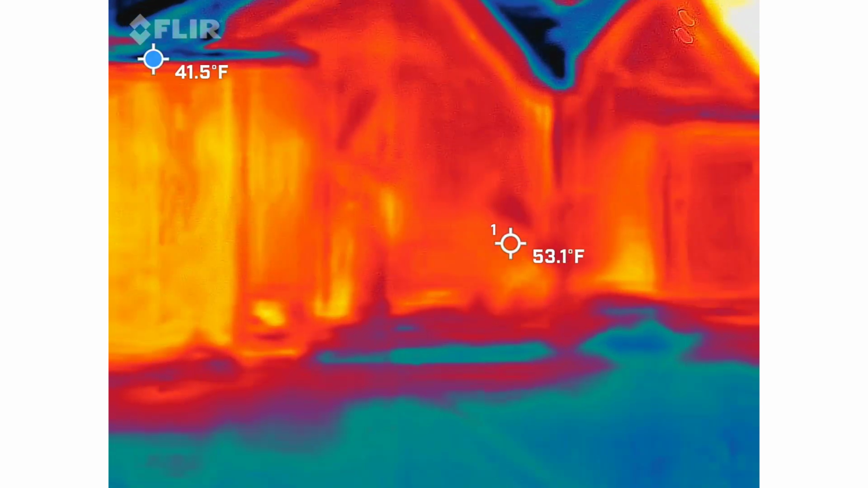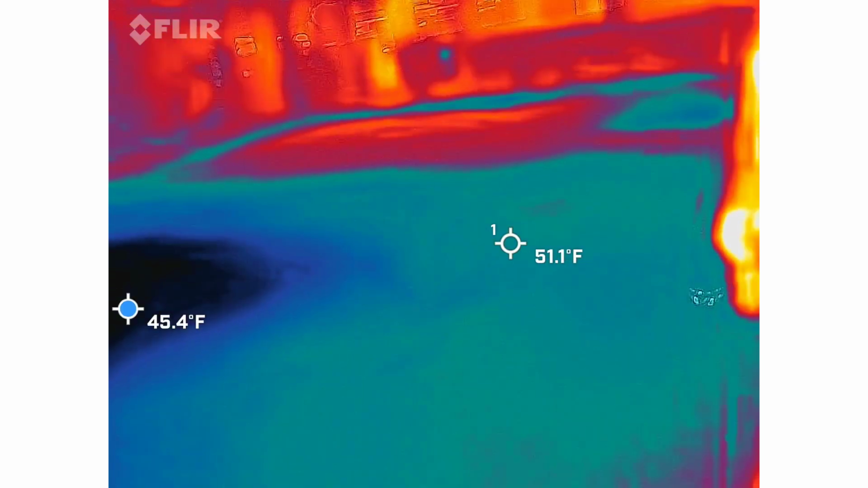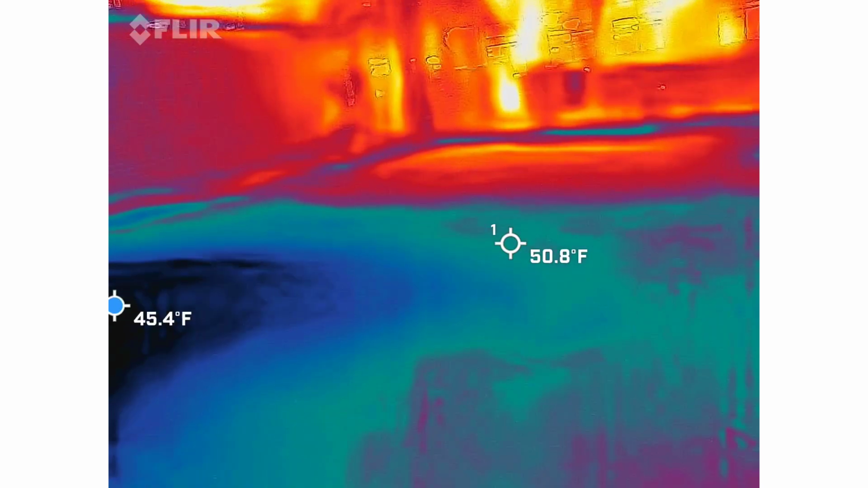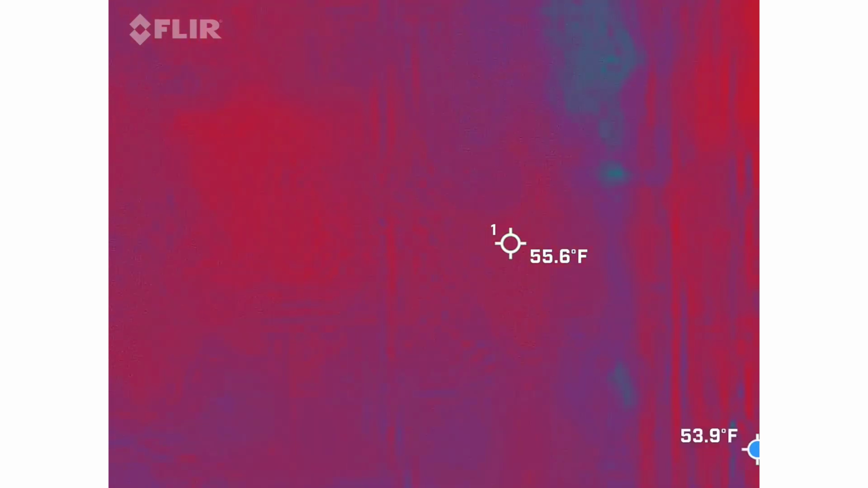See if he gets any readings back there. If not, we'll move on. Why is this red? This doesn't make sense. Because it's the warmest thing in the picture at that point. Let me point some things out. So let's go up to the wall. Okay. So point your camera directly at the wall.